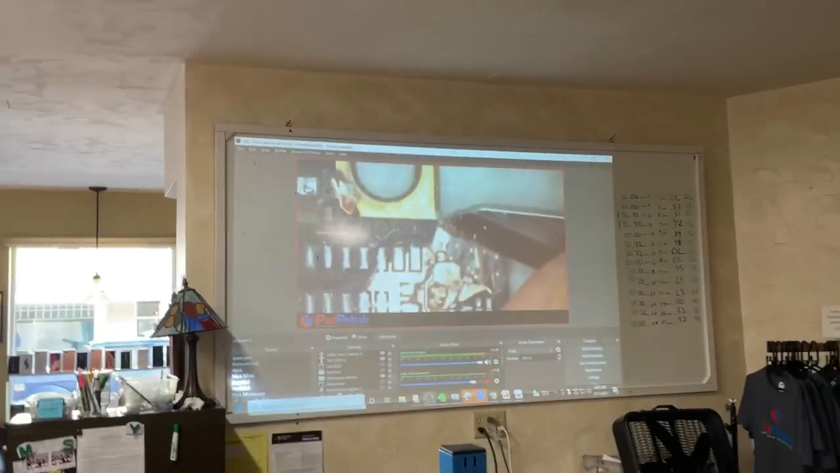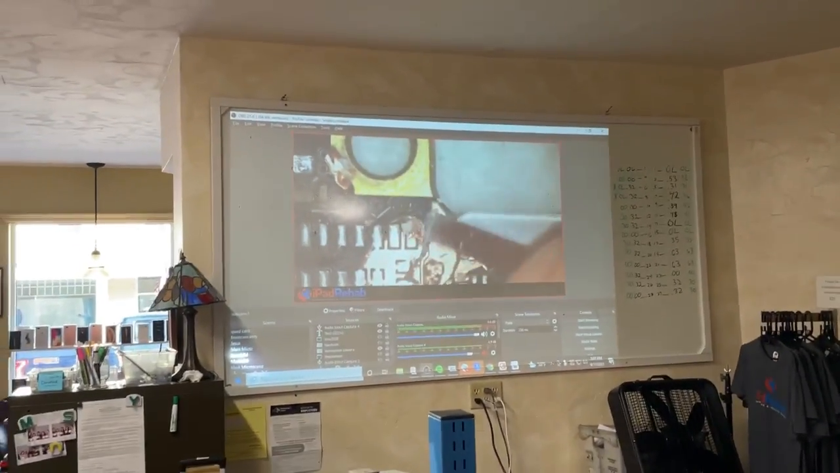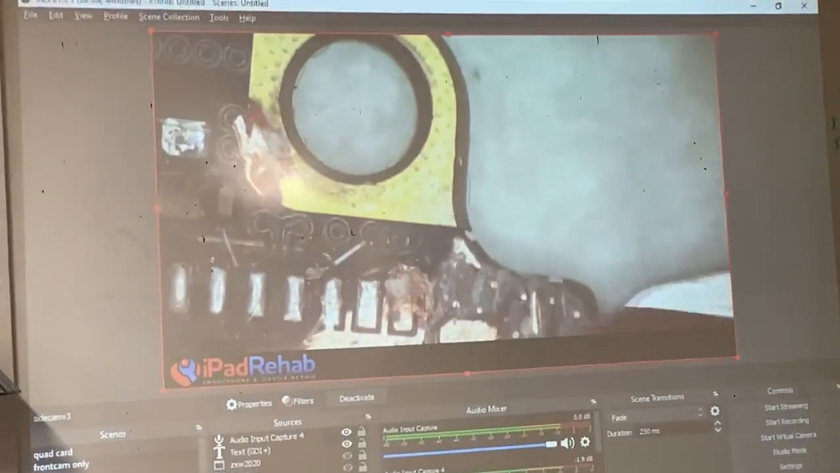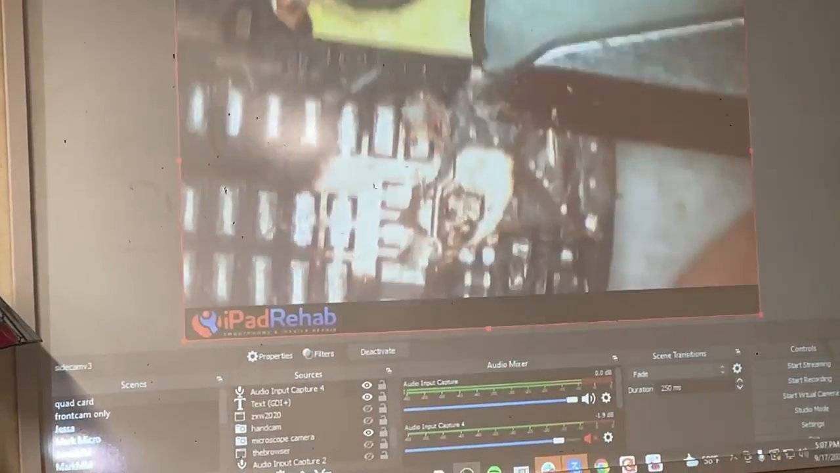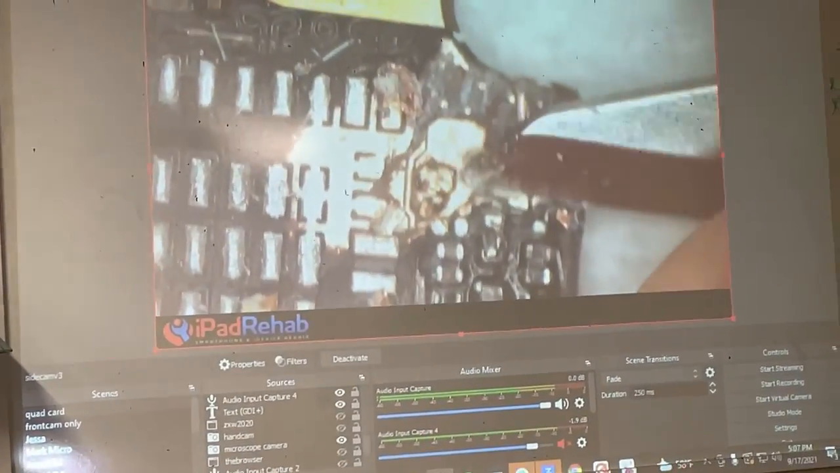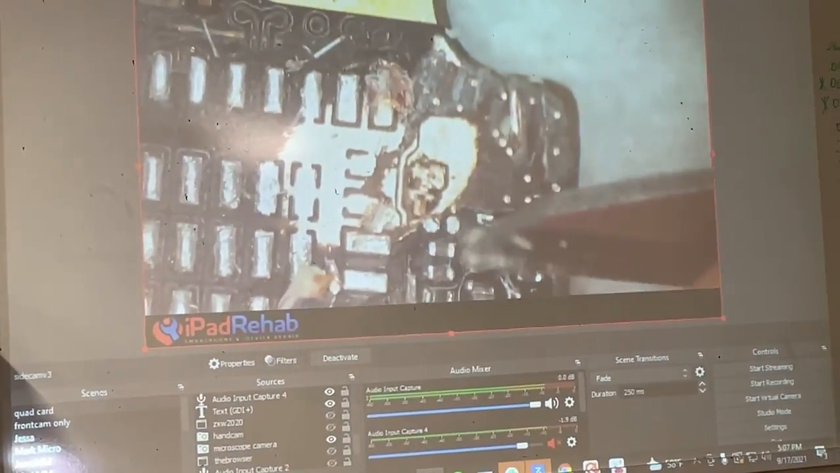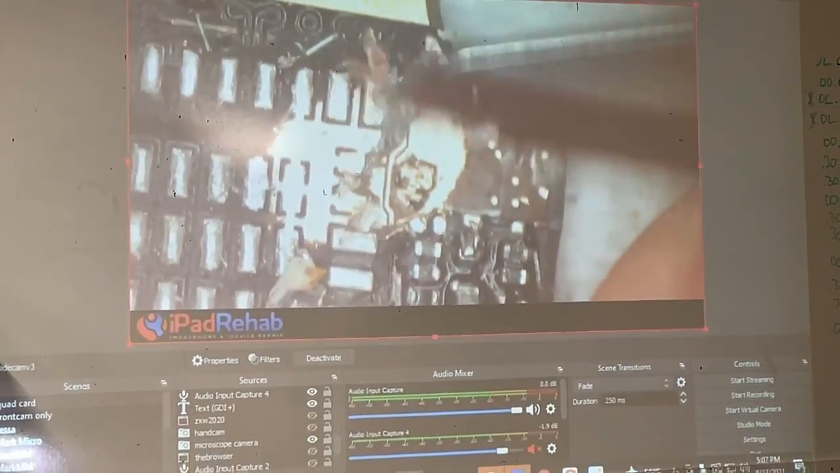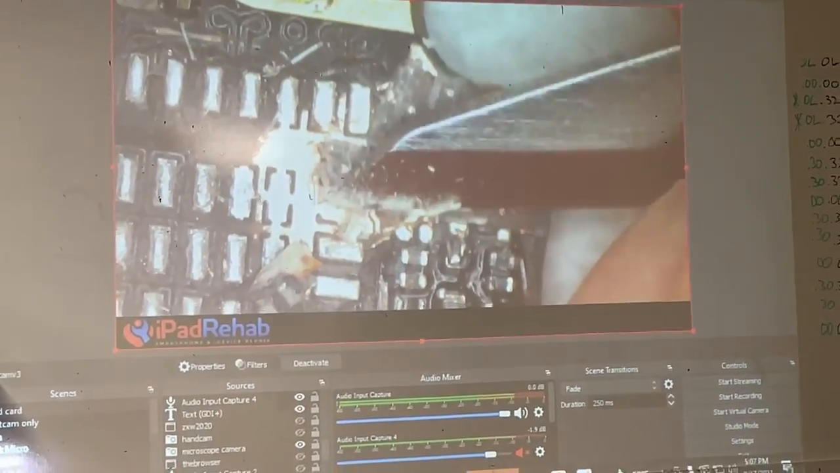This is your phone. What happened to it? Wouldn't turn on. Just out of the blue? Nothing, just no extra details. And it has a main short. And that main short created a crater. Push it up, Mark. Created a crater of char that we used the fiberglass pen to dig down a little bit, and it is all charred up.